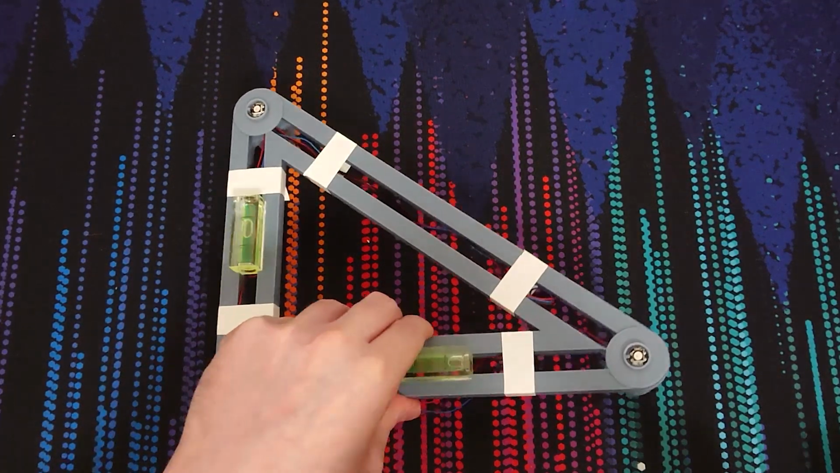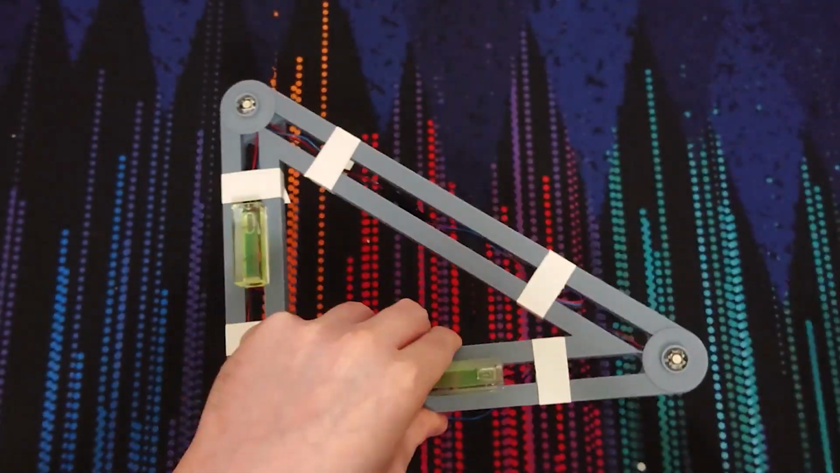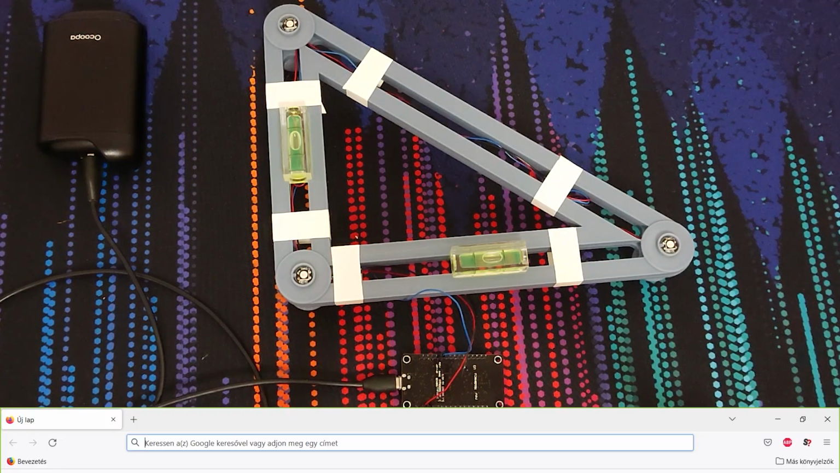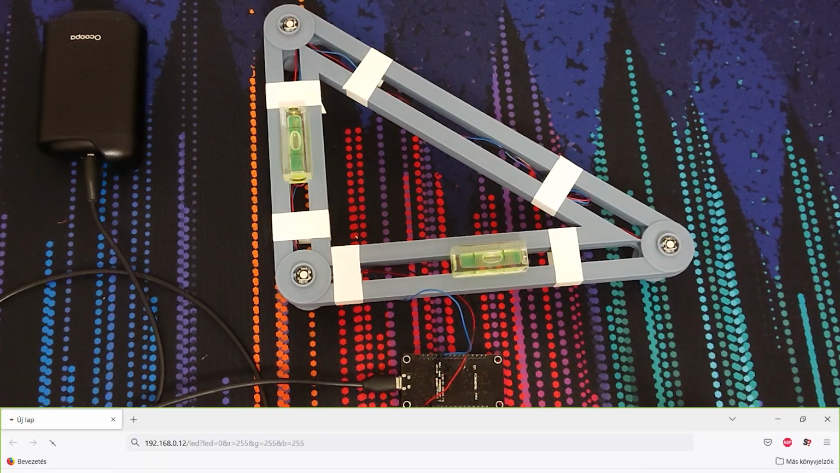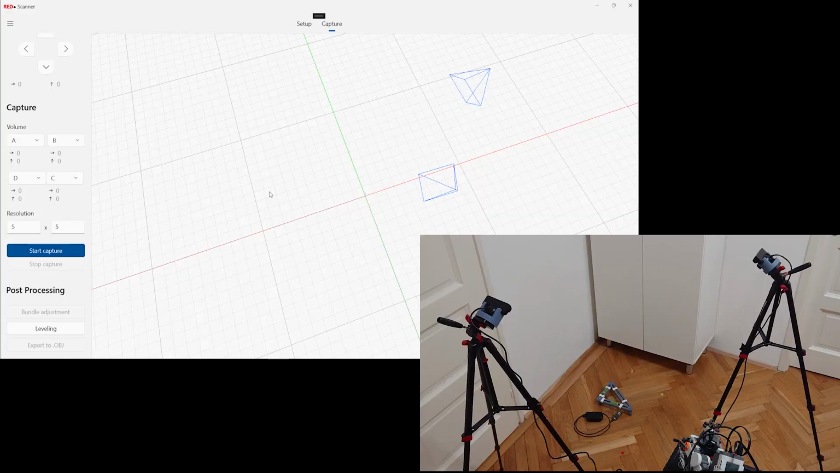I have 3D printed this leveler, which has adjustable legs that I can change until the bubble levelers show that it is horizontal. The other cool thing is that there are LEDs that can be controlled by my application over Wi-Fi. I'm using an ESP8266 microcontroller based board for this. I have placed the leveler on the floor and adjusted the legs to make it horizontal. Now, in the application I can hit leveling, which turns on each LED and captures their 3D position. And from this, the cameras are adjusted to match the real horizontal plane.